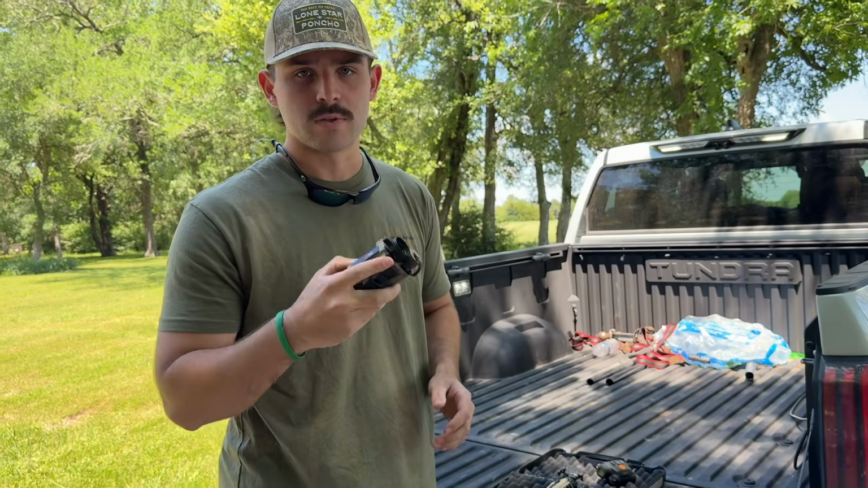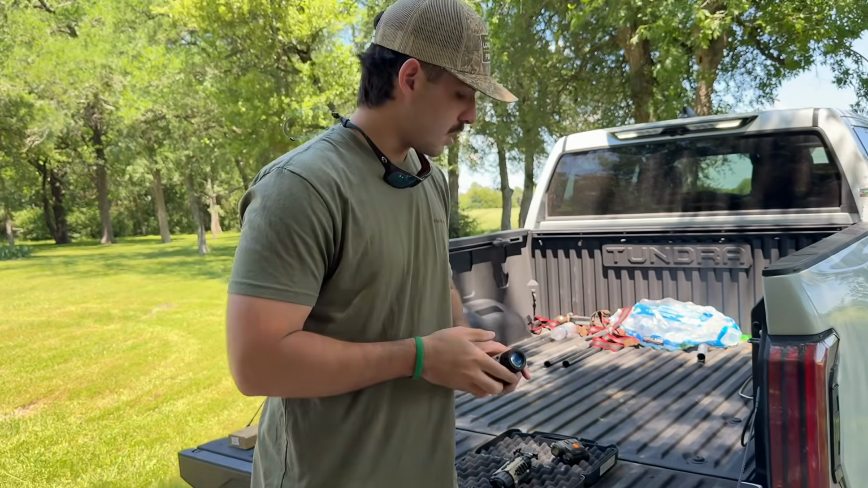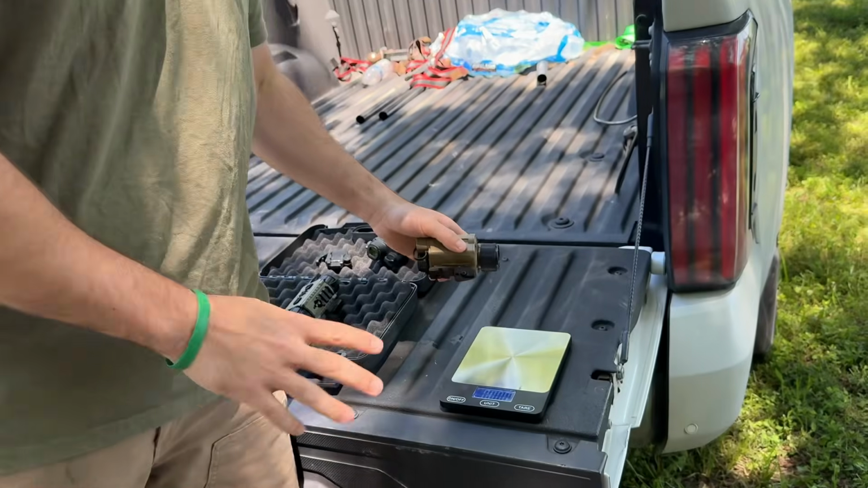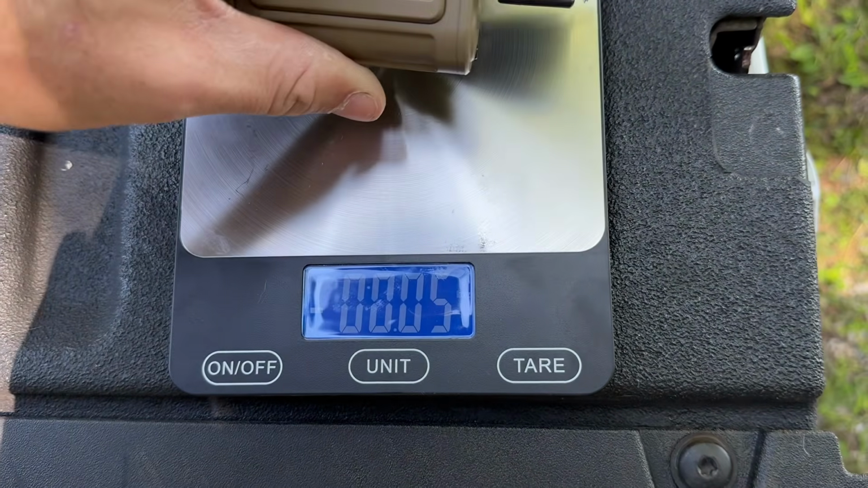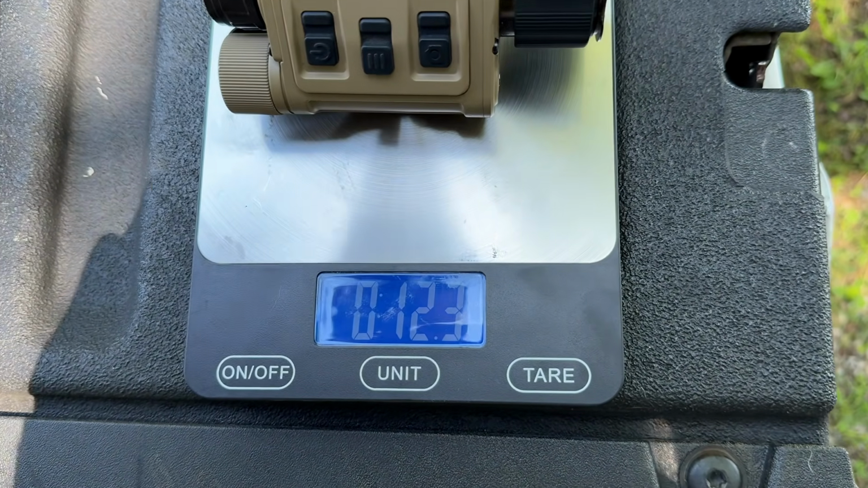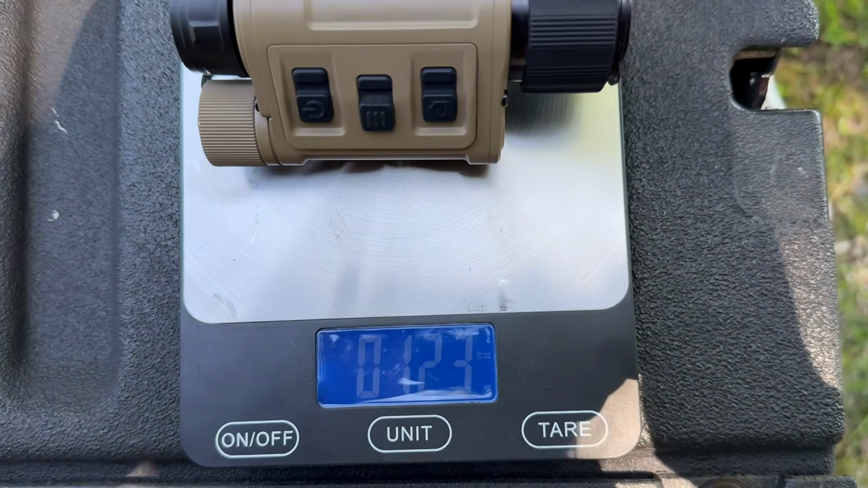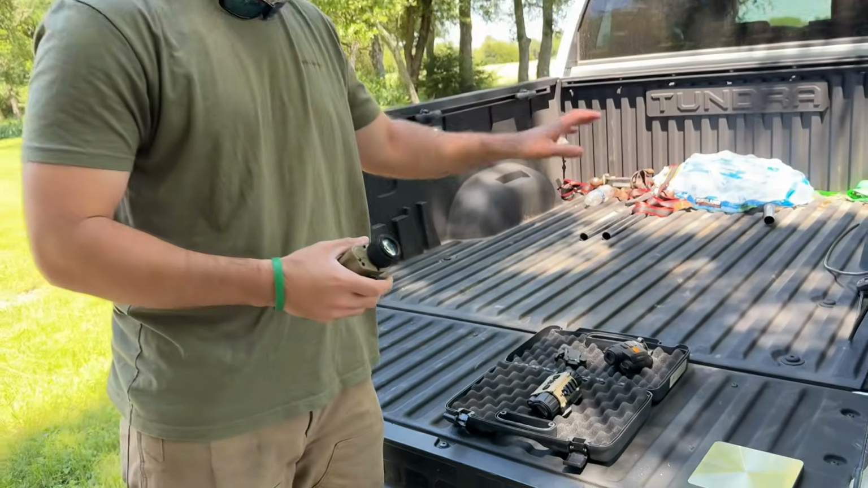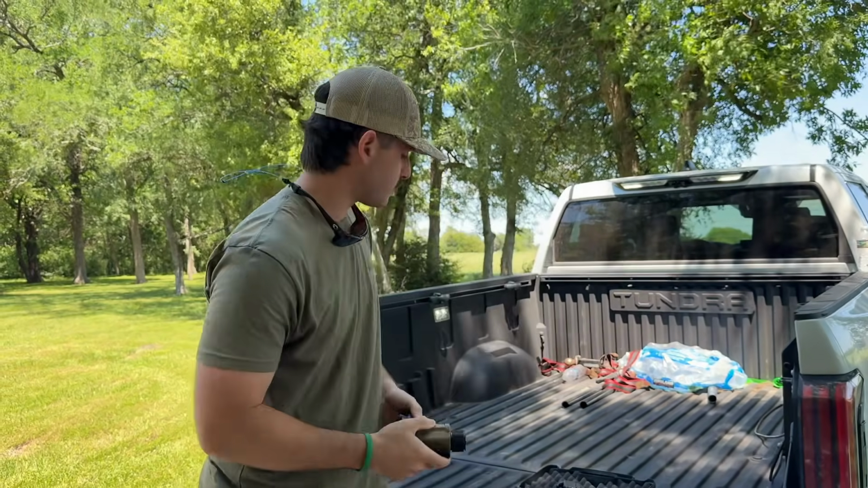Next up, the RH25. Again, industry standard, super crazy helmet mount. We're going to come in here. This bad boy is going to be zeroed out again. It looks like we have 12.3 ounces on the scale. So a little bit heavier. We'll go ahead and take that bad boy off. A little bit heavier than the Rix, but this is a metal frame. This is a plastic frame. So you're going to get a little bit of a weight difference there.